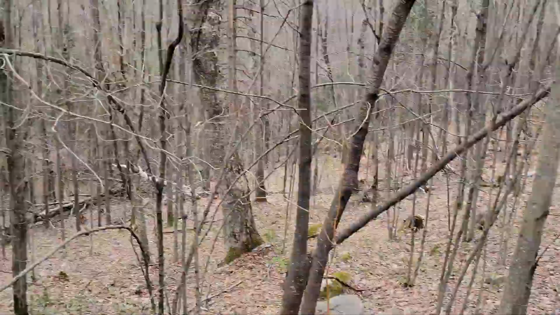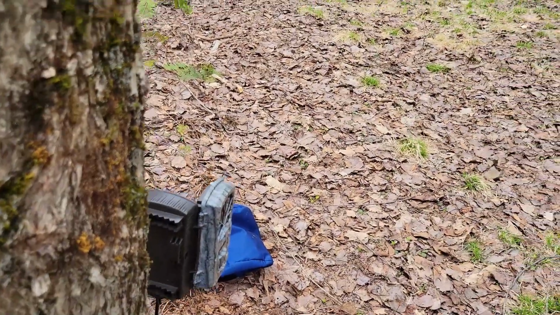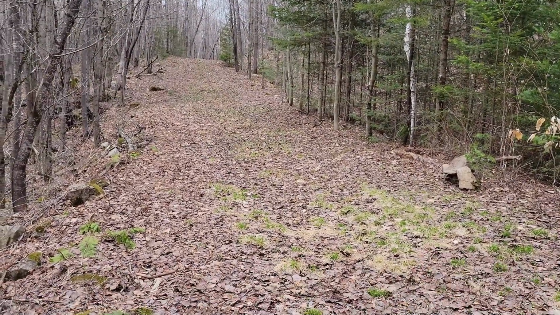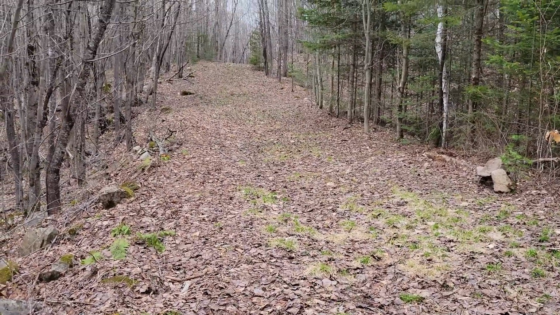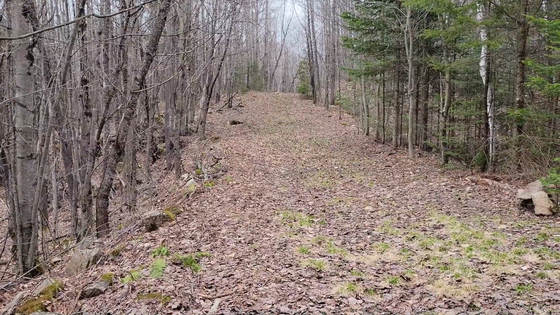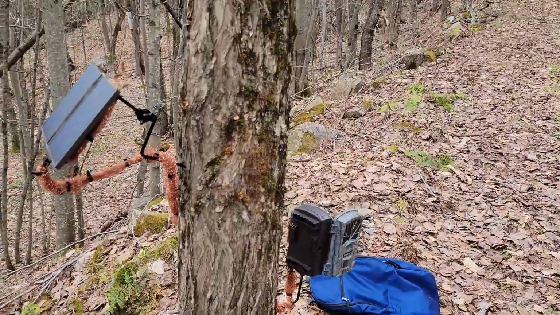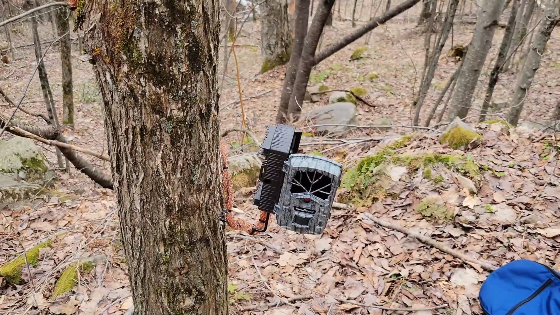So I have the solar panel facing south, the trail camera facing north down this trail. So it'll get animals coming towards it and walking away or crossing the trail. We've had that as well. And this usually seems like a high traffic area, so I like to have a camera set up here. It's a lot of fun, and I hope we get to see some interesting stuff.